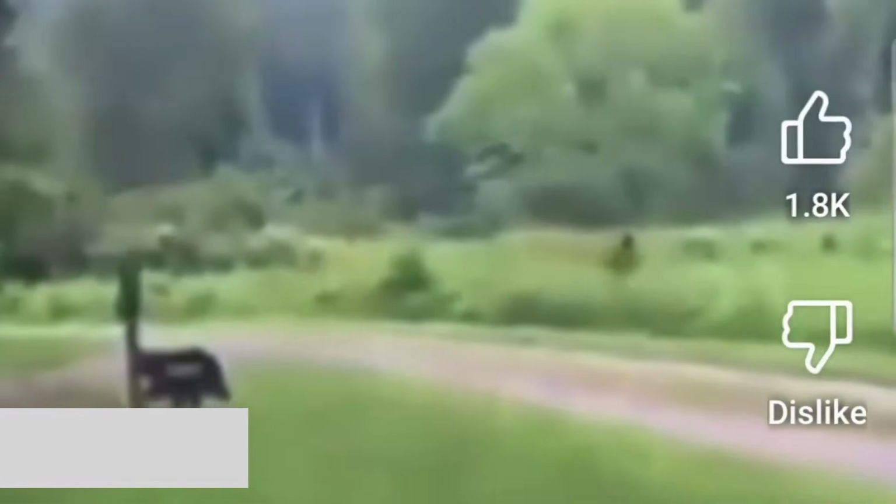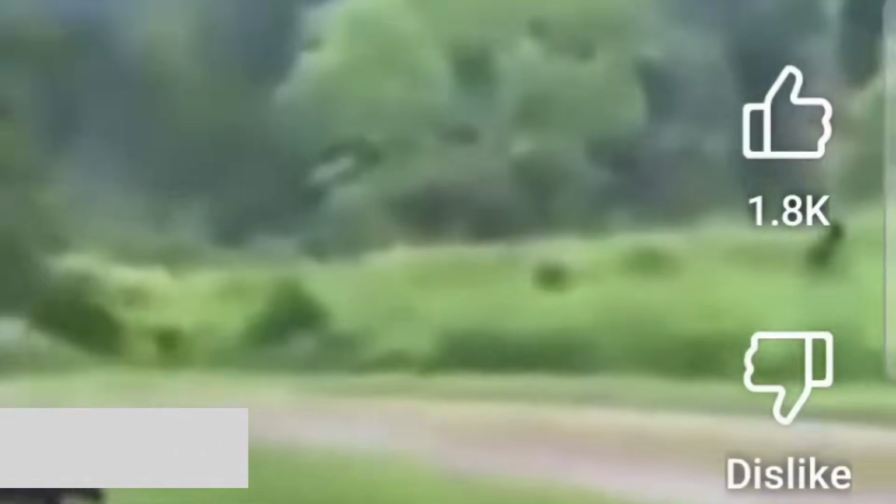Now what do we have here? We hear the frantic person. Their dog gives chase to some type of creature. This is another one of those that's either a major hoax or we need to do some more digging.